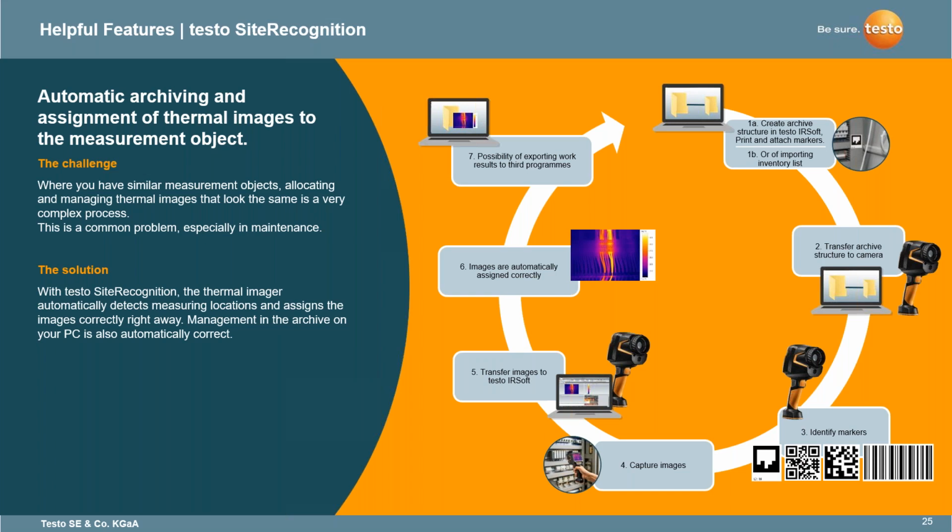So we're going to hit the challenge here. Where you have similar measurement objects, allocating and managing thermal images that look the same is a very complex process.